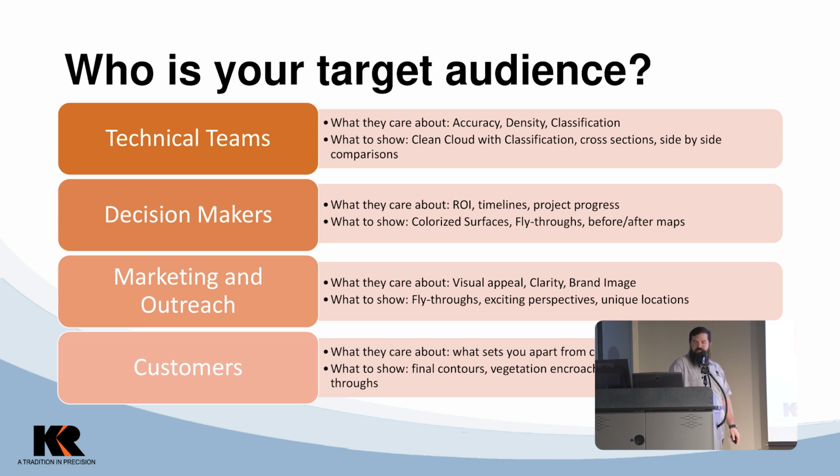And then the final group, but obviously probably one of the more important groups, are your final customers, right? What they care about is what sets you apart from your competition, why you're better than the next person, why you guys are more professional, how your drones, how your scanners, how your mobile LiDAR is going to make that job better, easier, quicker, more accurate, faster. And being able to provide that information to them in a useful sense is really valuable.